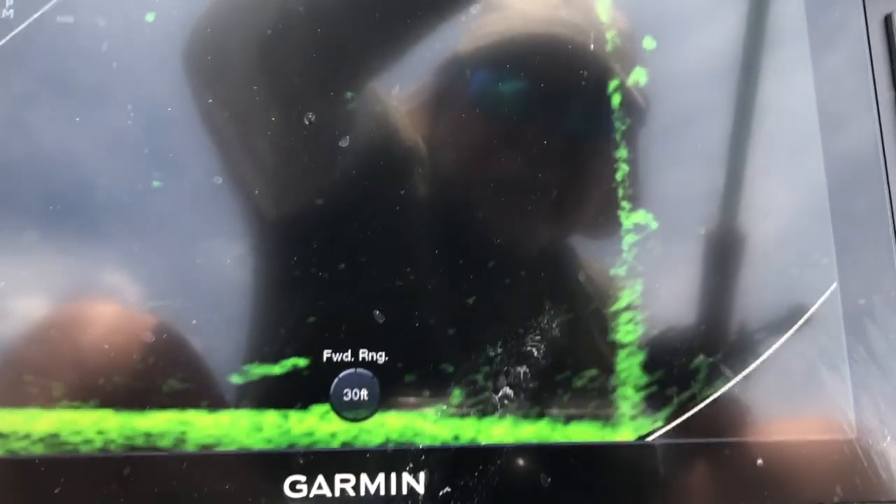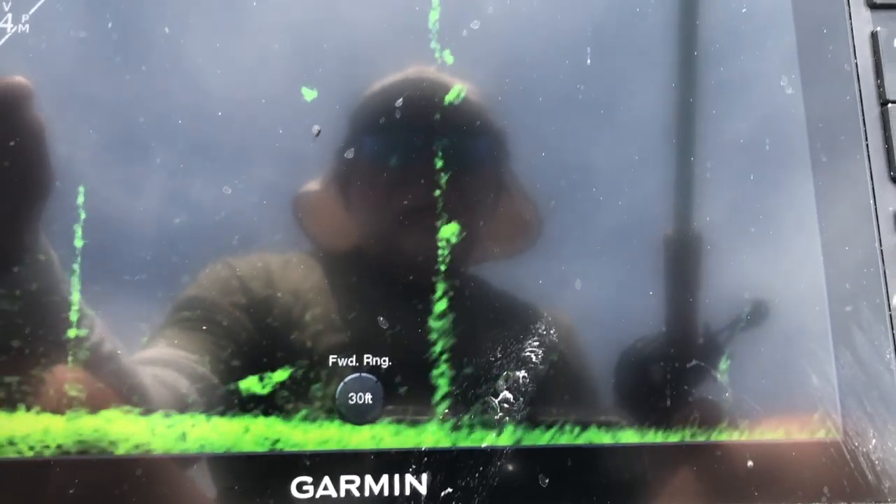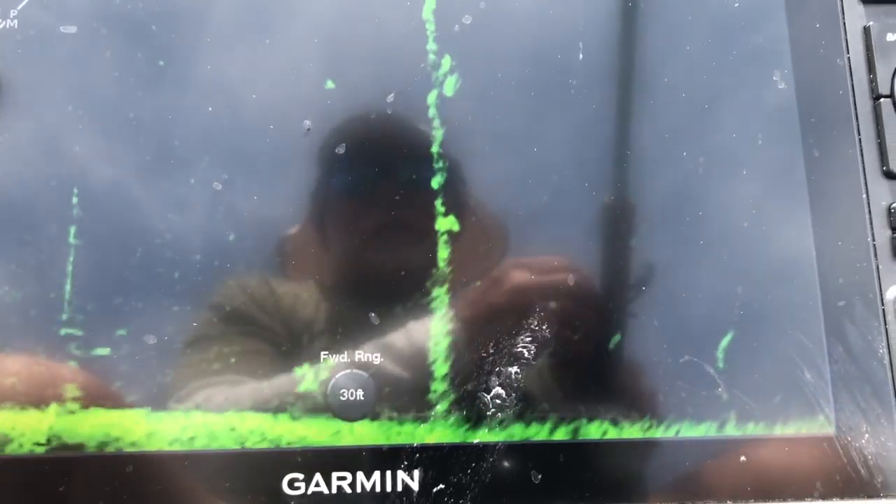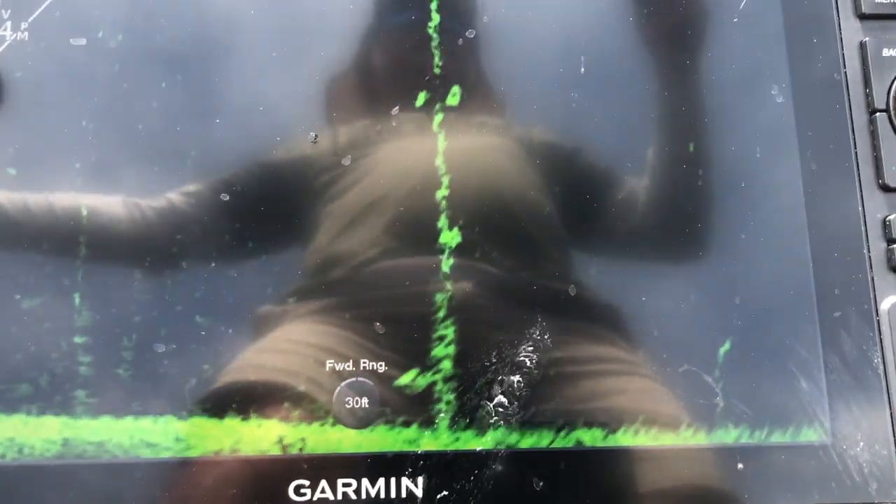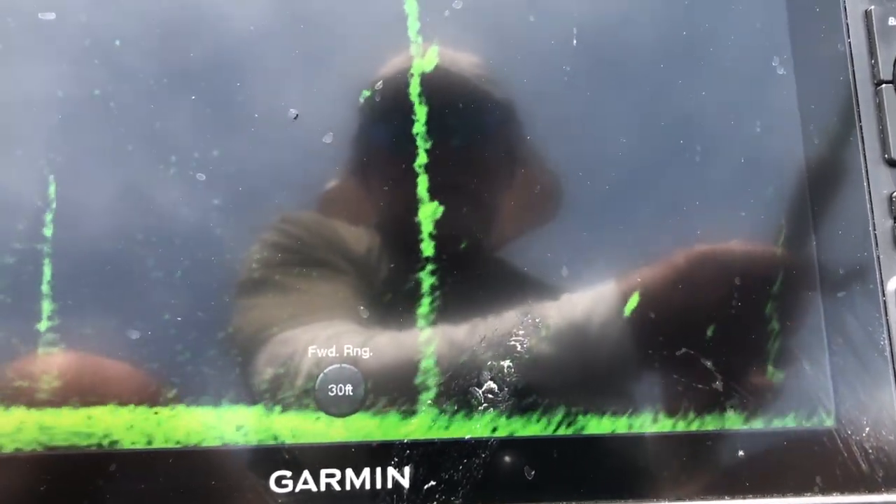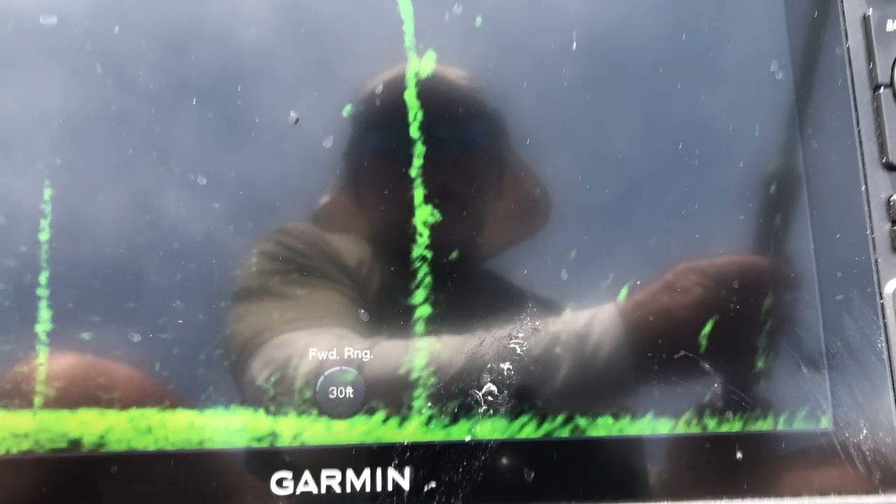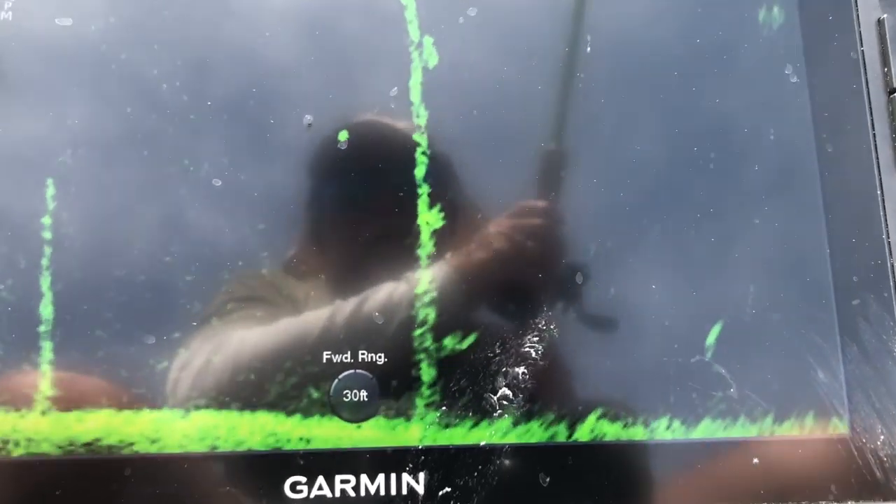And I wasn't paying attention. I ran my footage in too close. Right there. He's about 15 feet from me. I'll put that 12-foot on him. See if we can't drop a bomb on him, make him bite. Yes, he did.